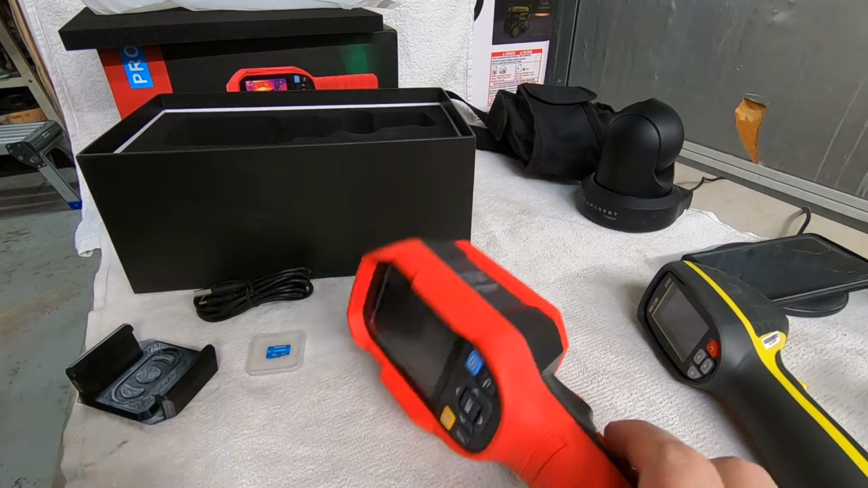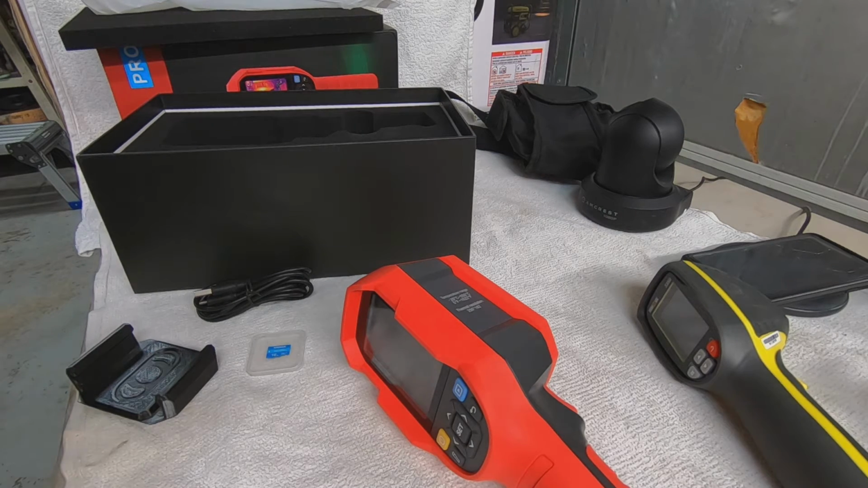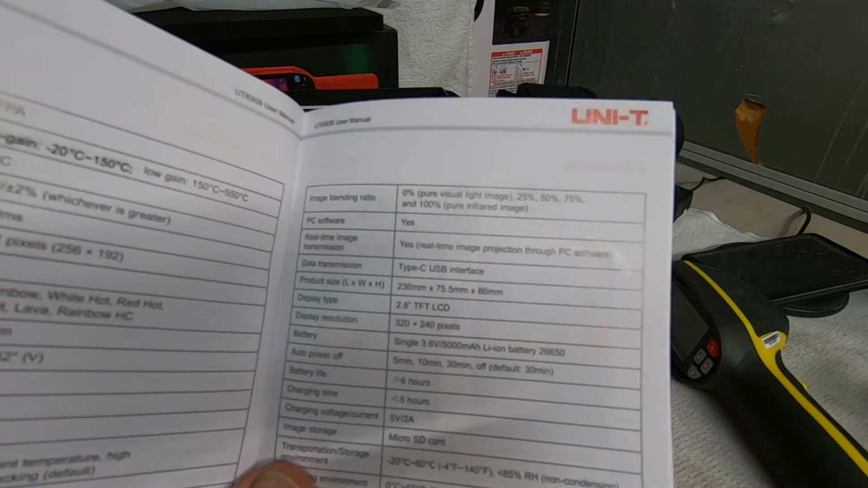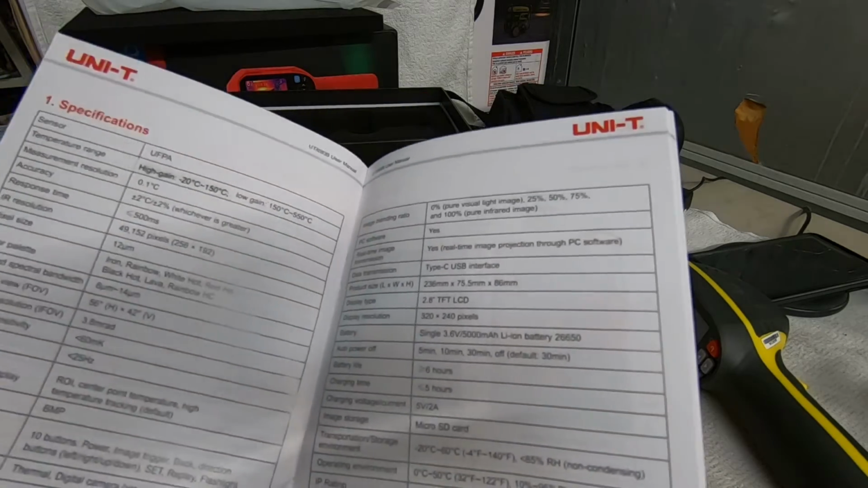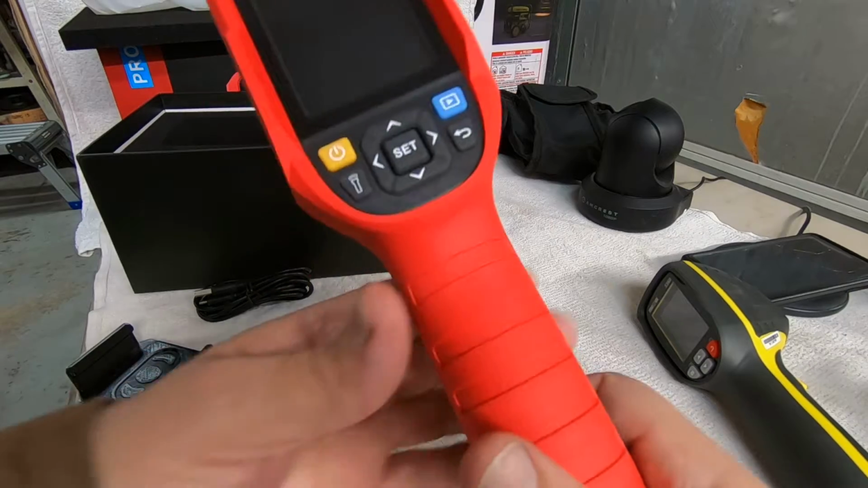Now the battery, it does say here in the manual what kind of battery this thing has. Let me find it. Okay, so the battery is a 26650 Li-ion battery, 5,000 milliamp. Hopefully that's coming through. So that is a pretty common battery. You can order them off the internet.